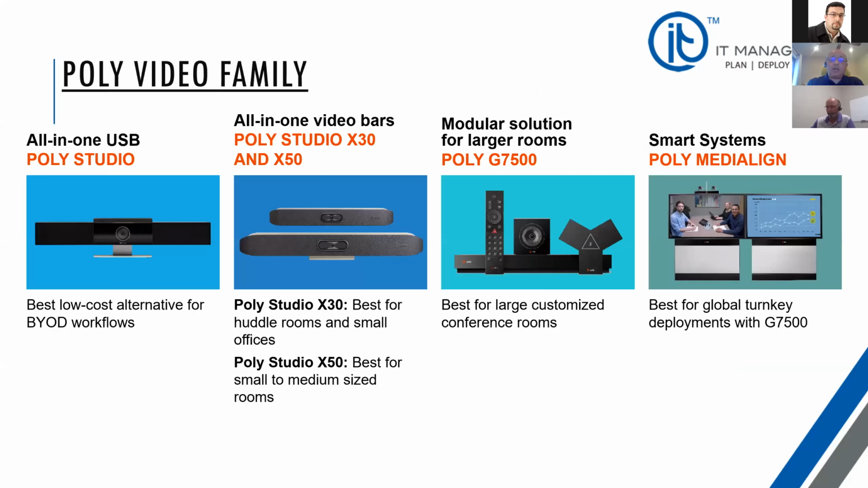What our engineers and our solution providers have come to is a series of solutions by Poly, which used to be Polycom, that we have put together. We've done a lot of research in our labs, brought various versions of the equipment based on the needs and the requirements of different applications.